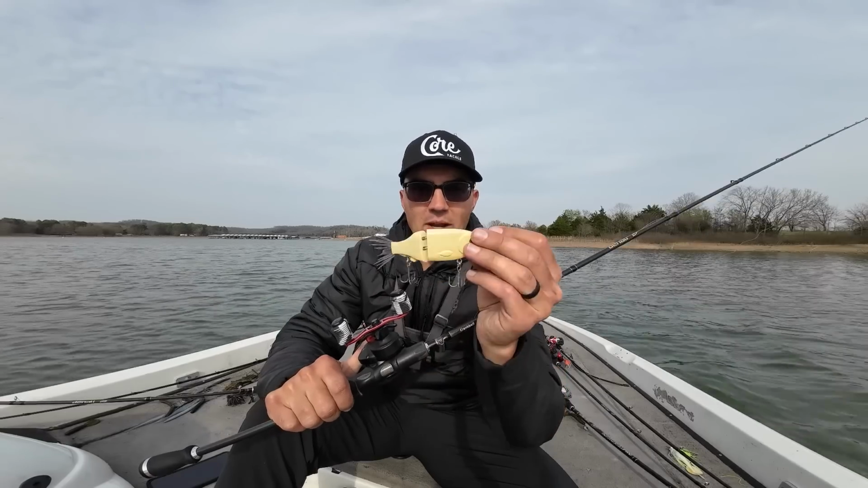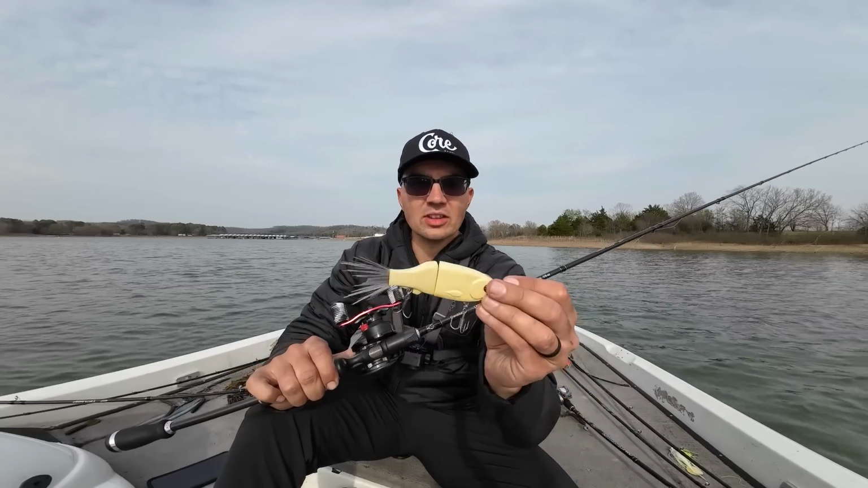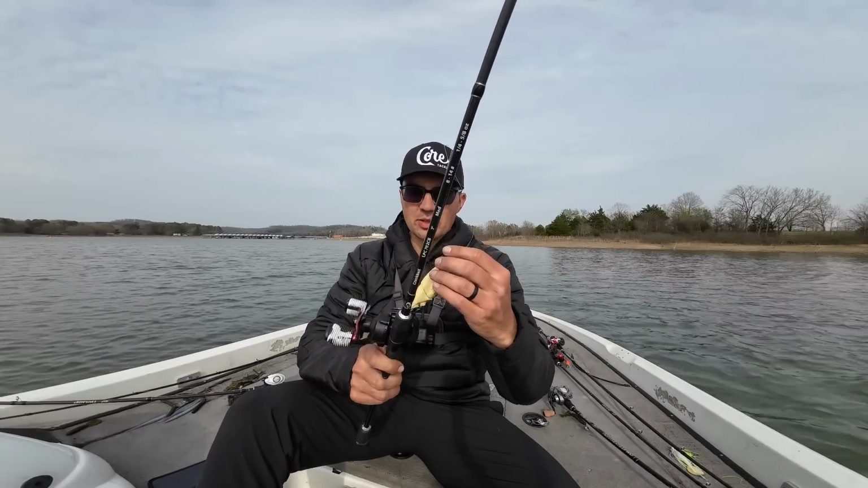But it is a great bait, especially in this kind of late pre-spawn, through the spawn and into the post-spawn, and then basically all summer long. This bait is absolutely dynamite. So those are my 3 setups I was using.